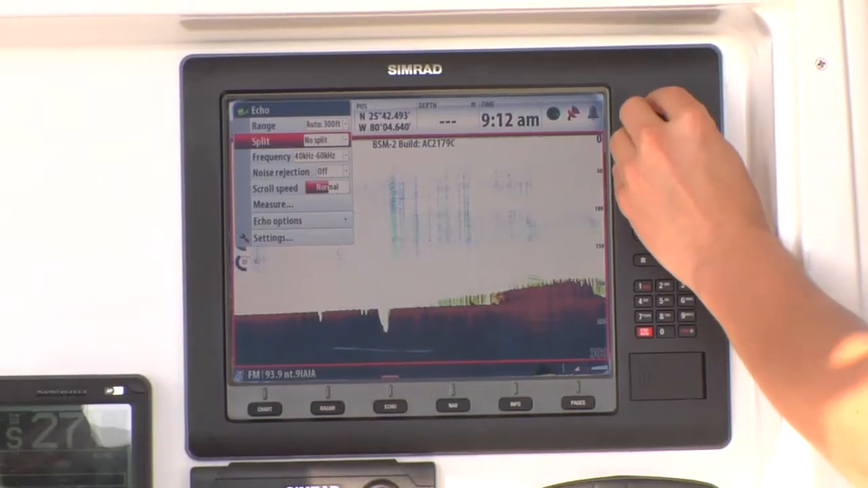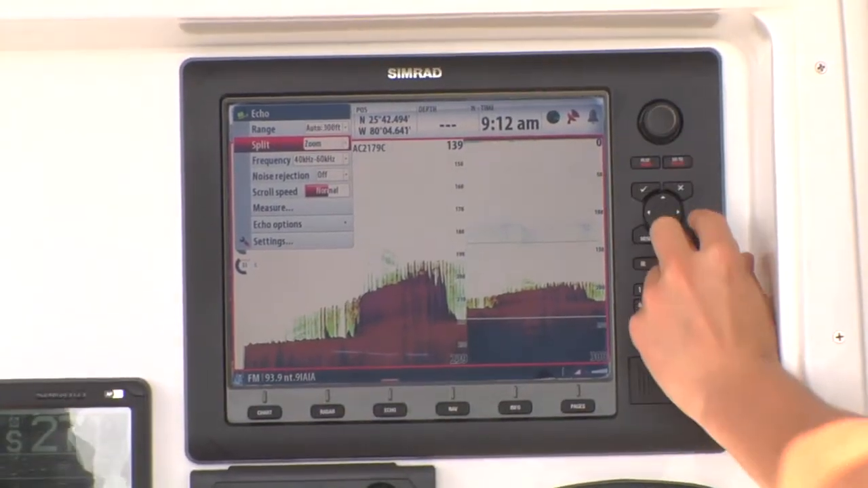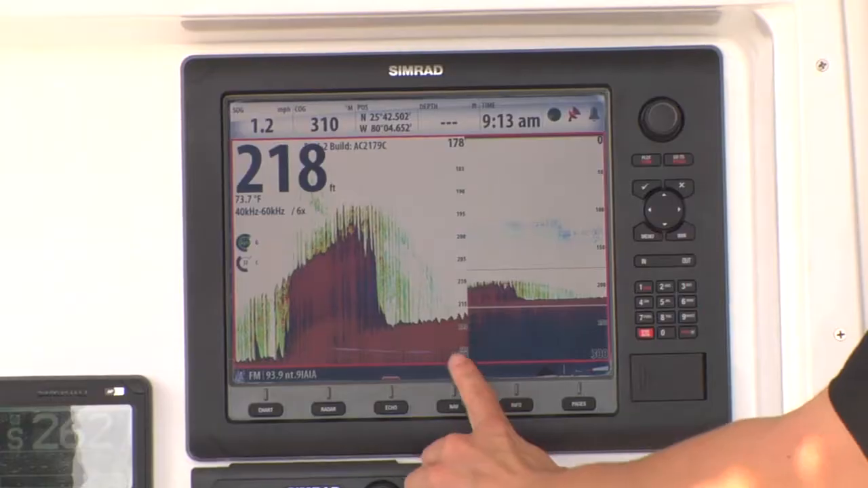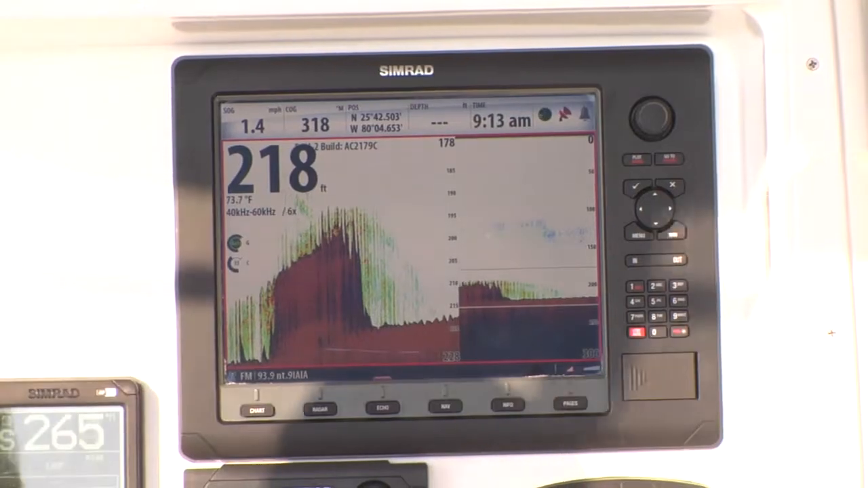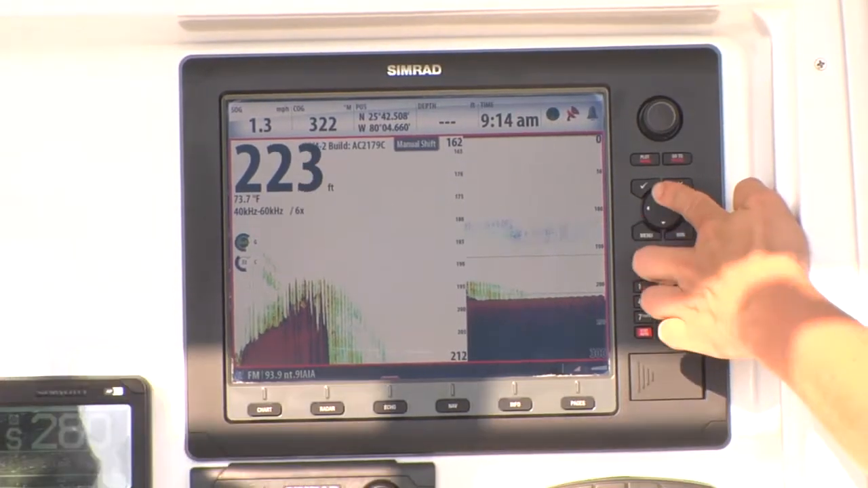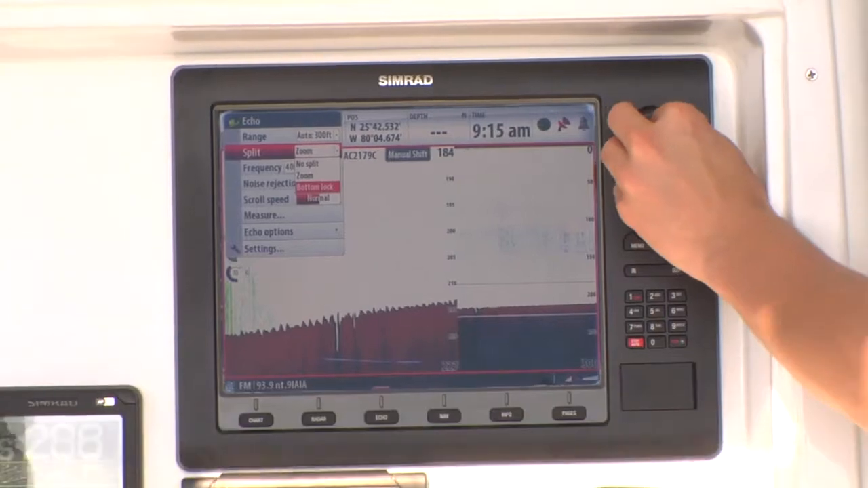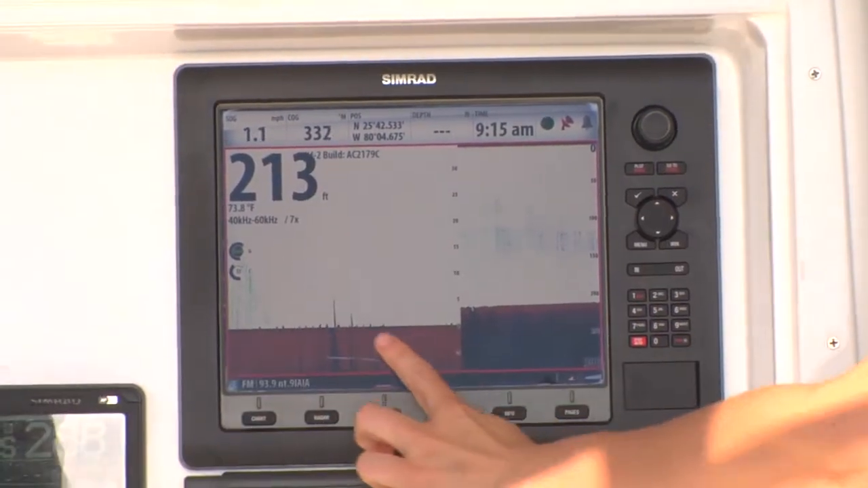Split screen zoom allows you to have a view of the entire water column, plus a magnified view of the area you're most interested in. You can magnify or zoom up to 8 times the view of the entire water column. You also have the ability to scroll up and down the zoomed range throughout the water column. And you have the advantage of Zoom Bottom Lock, which levels the bottom contour in rough seas, so you can focus on structure and fish that are on or near the bottom.